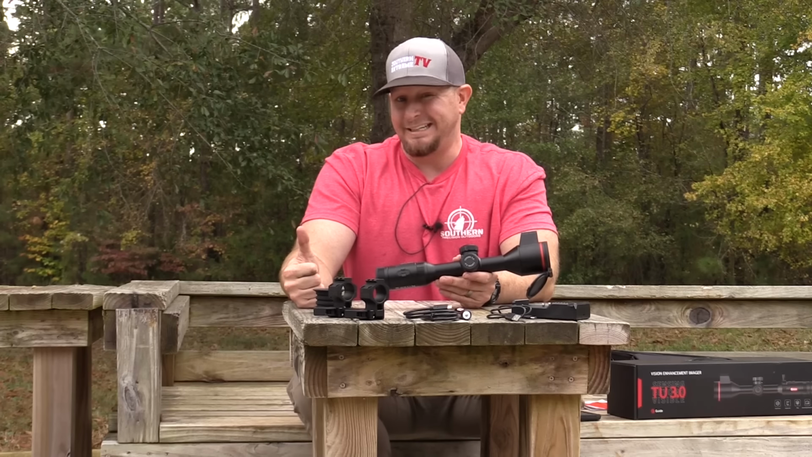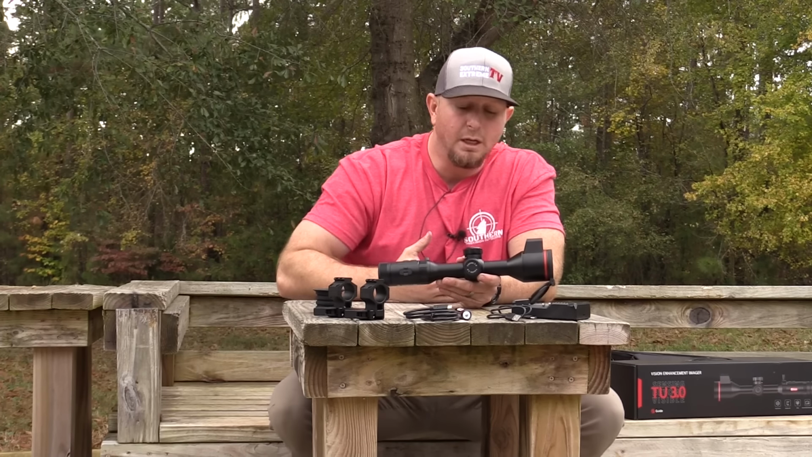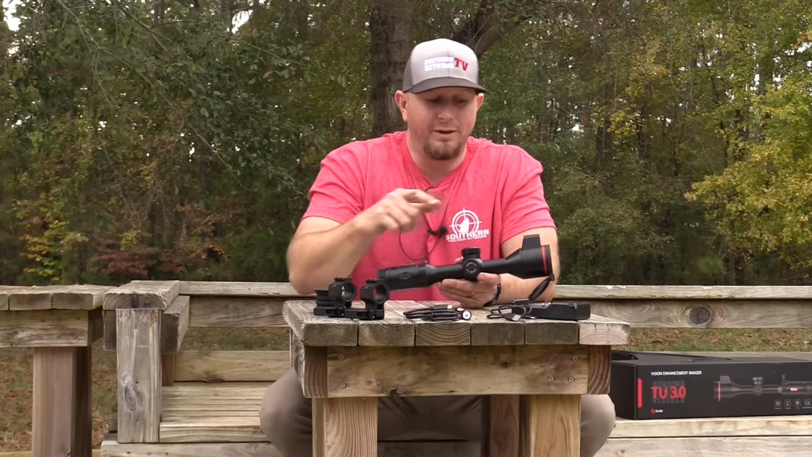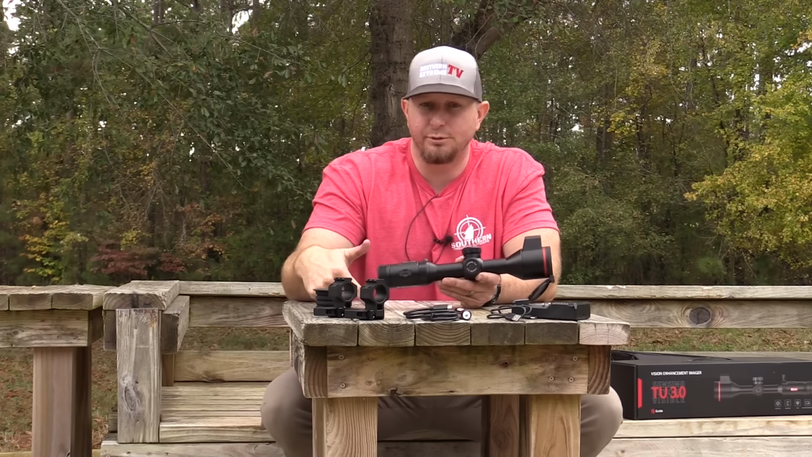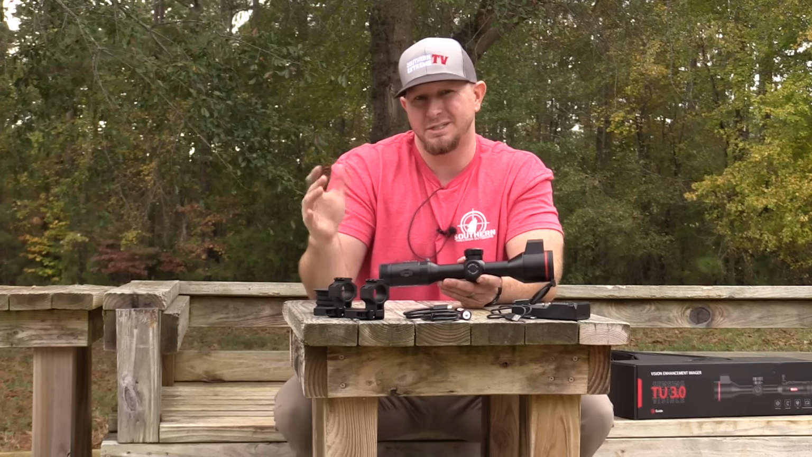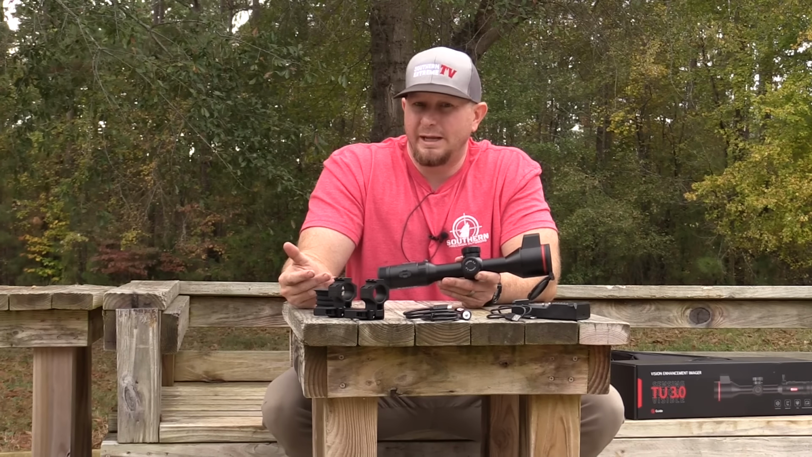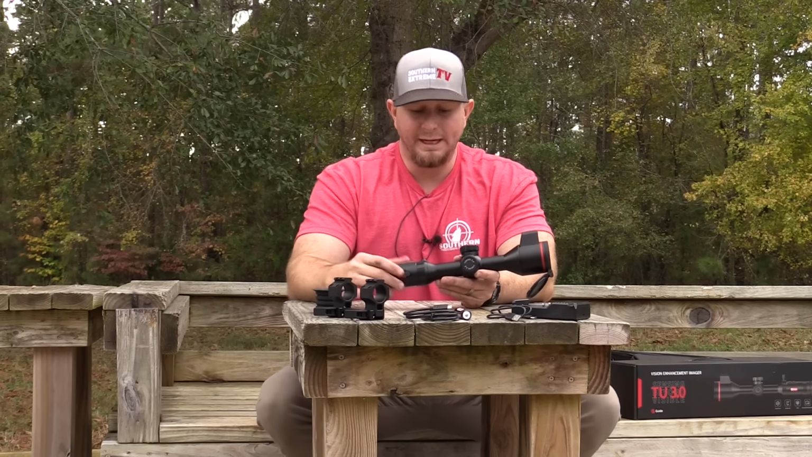You've got D&T that has a couple 640s that are below that price point, but you're not getting that 640 with an LRF and with a 3X base mag. You can get it with the LRF, but you're going to be at that 1X base mag, which is kind of, you take it for what it's worth. I prefer the 3X base mag, in my opinion, over the 1X.